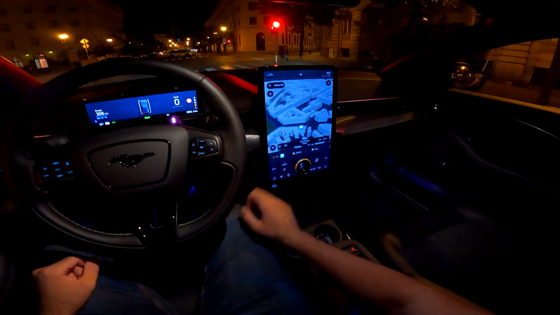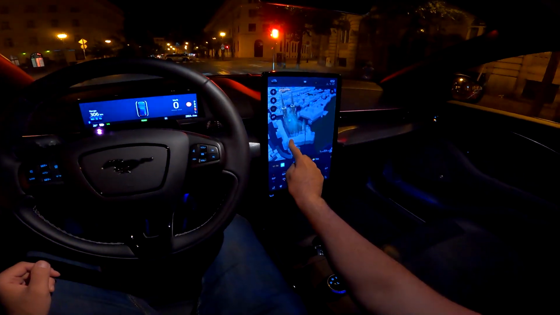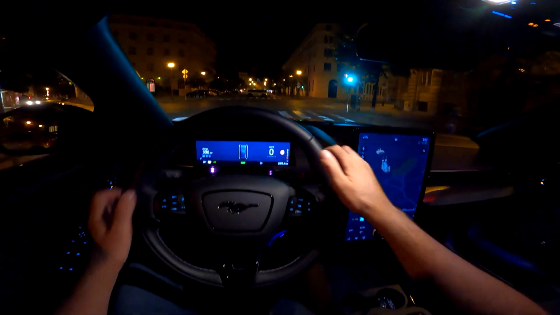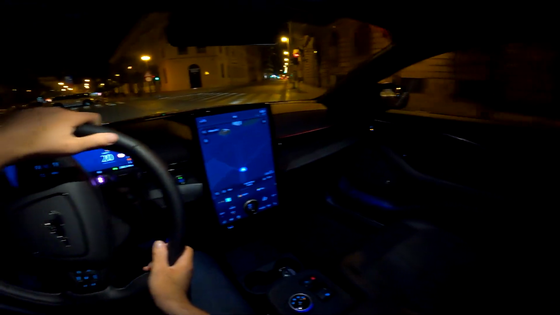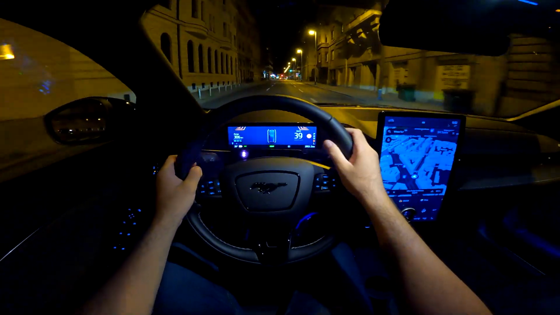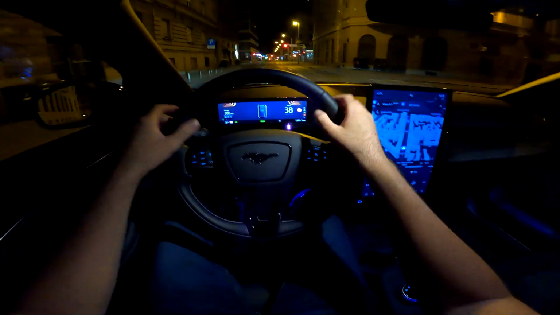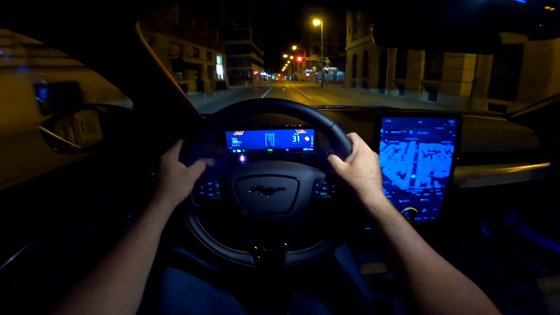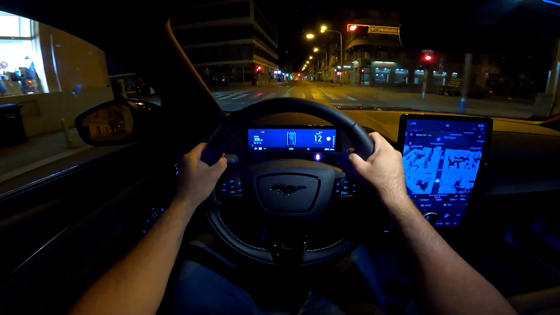And once again, the navigation, beautiful. So I want to hear your thoughts on this car and how you like the layout here in front of us.